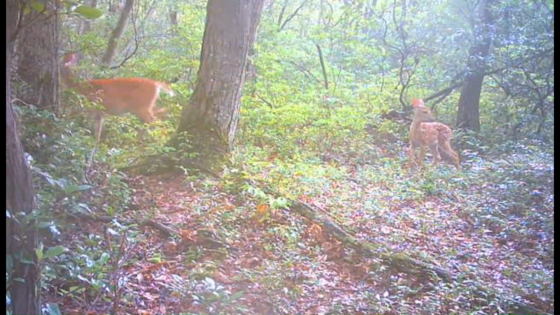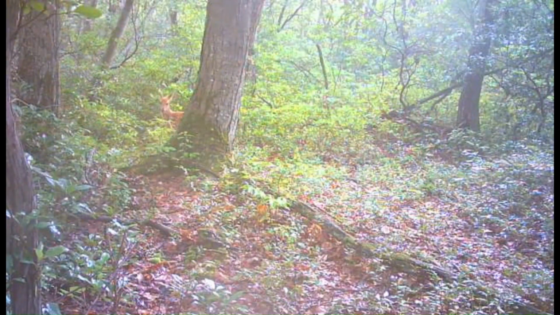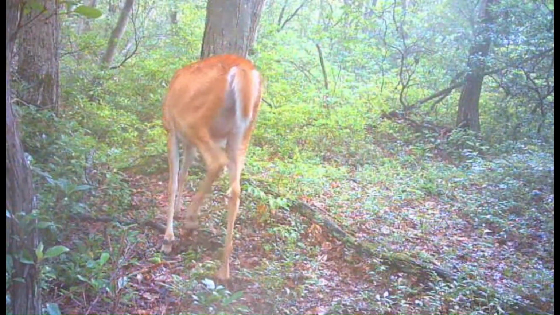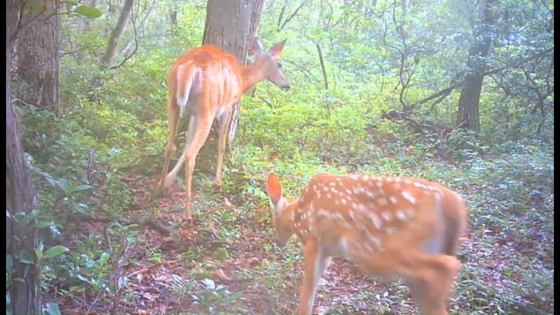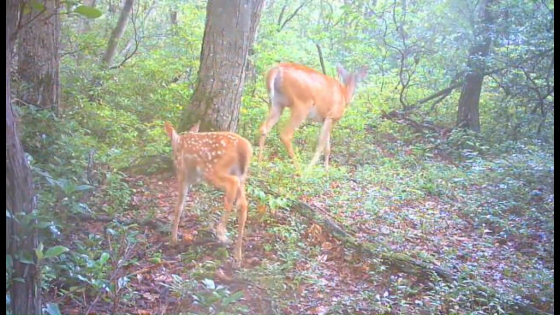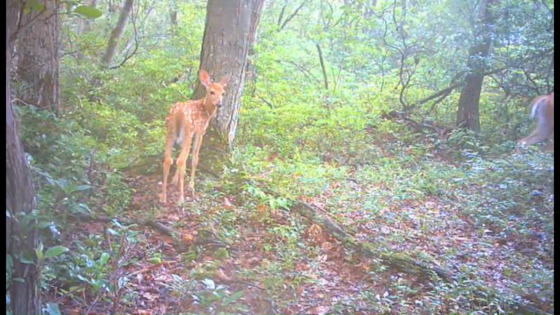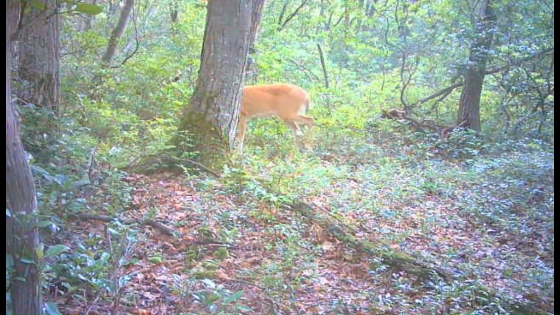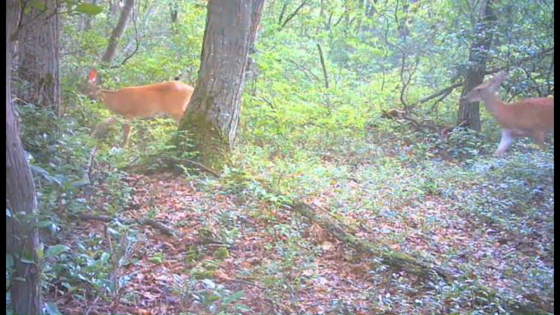The fawns helped me out, taking the top out of that sassafras. And Mama, little one coming back down through. Back out past the camera from behind the camera again. It just looks like they spent the day feeding around in that general area. Porcupine through at night again. Or a group of those again, a couple of them anyhow.